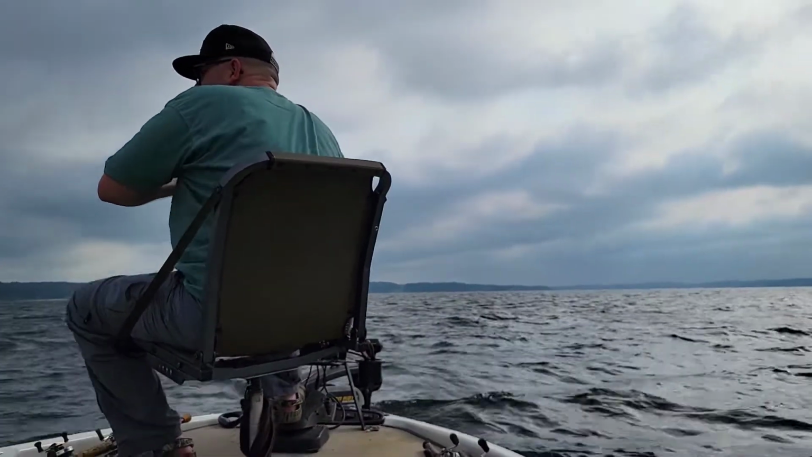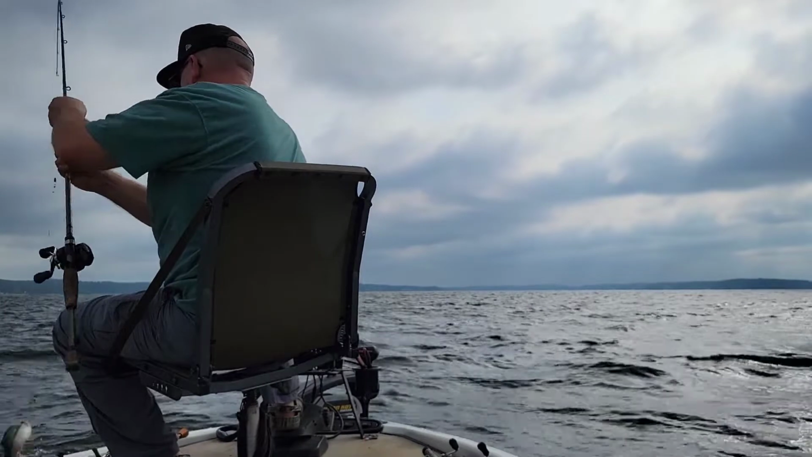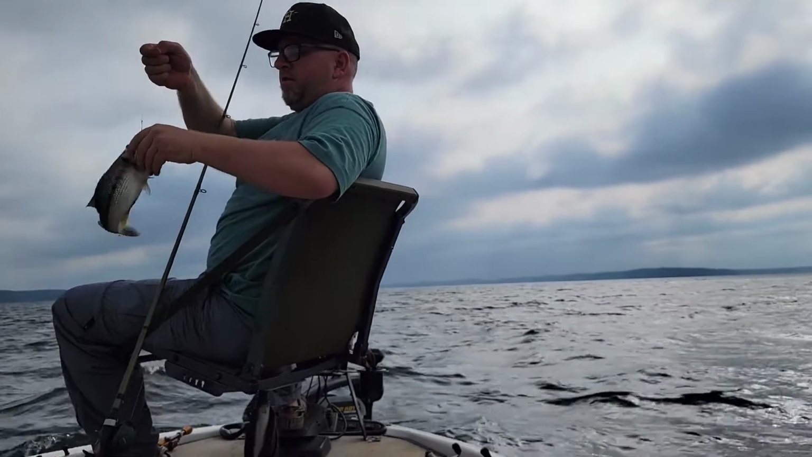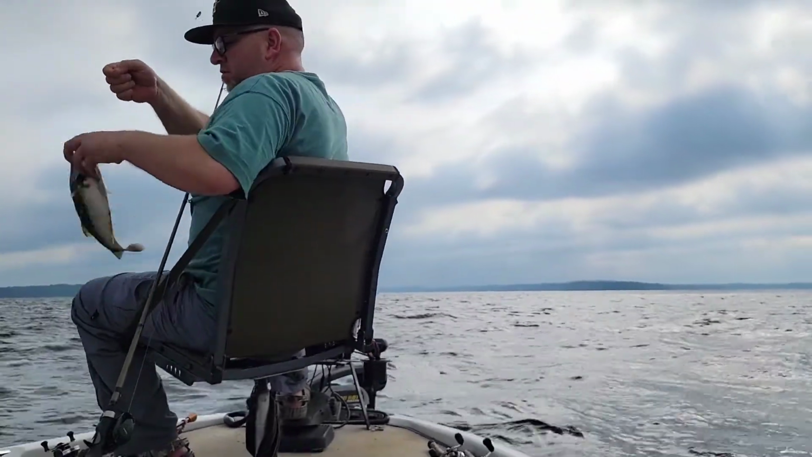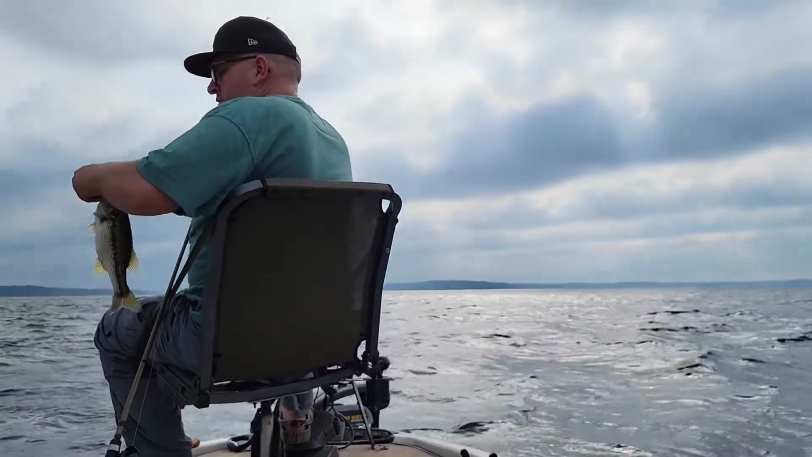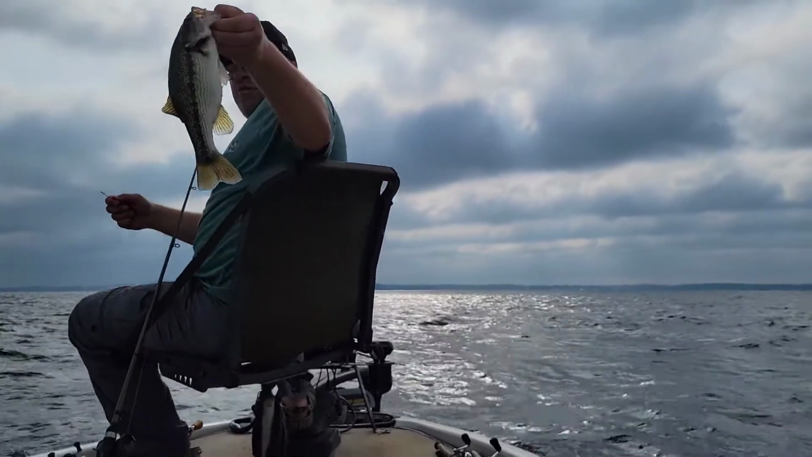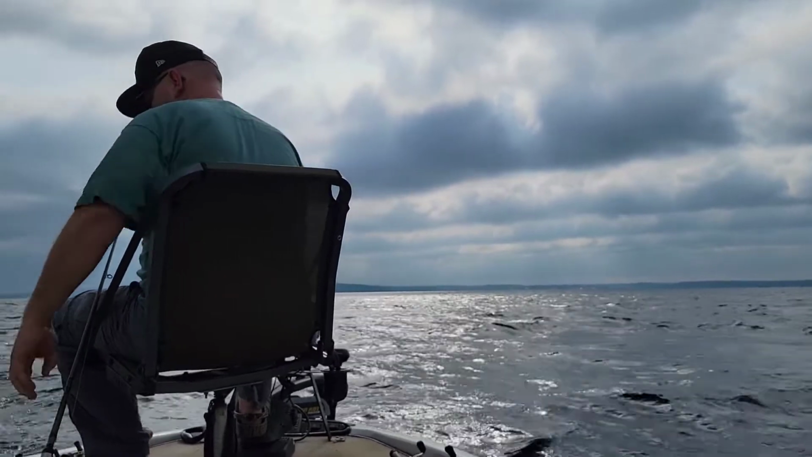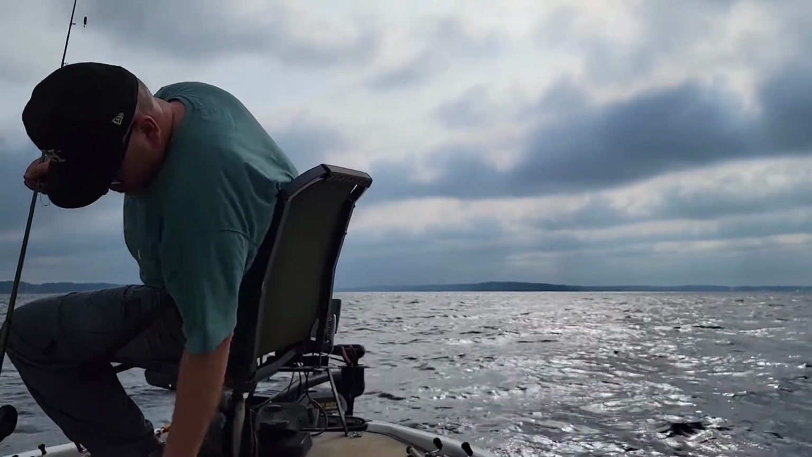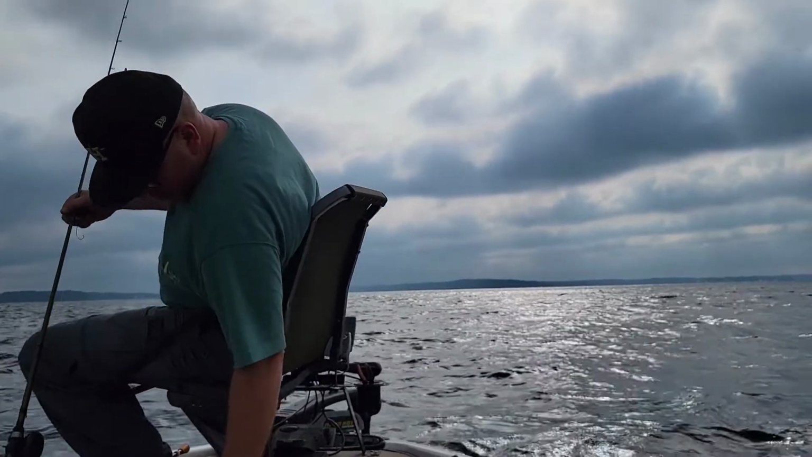This is actually a Kentucky right here. Just dragging it super slow. Not really a whole lot of technique other than just dragging it real slow. Let those Kentuckys get a chance at it. There's so much competition down there that anything moving fast, I don't think they wanted to mess with it because the white bass and yellow bass were schooled up so heavy.